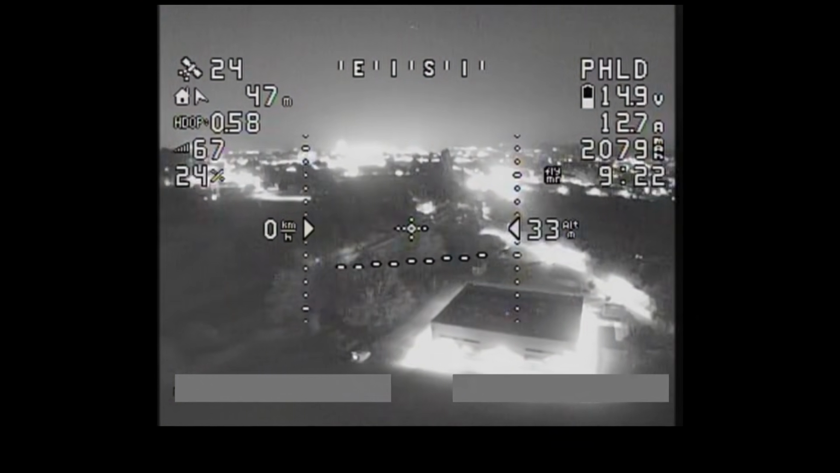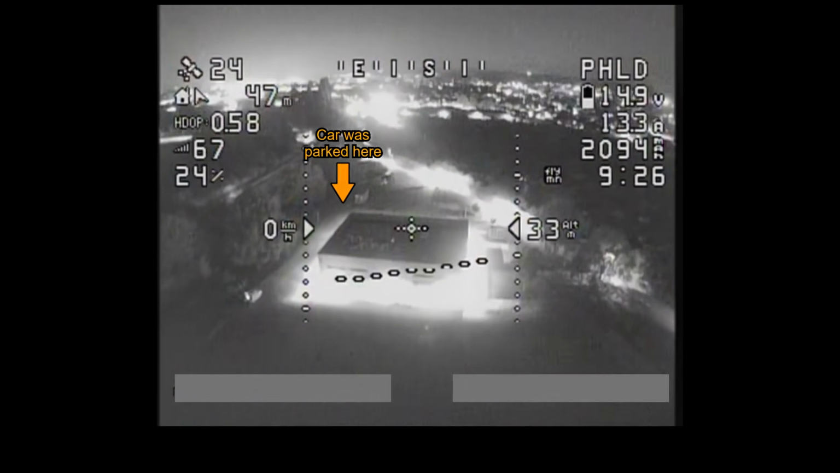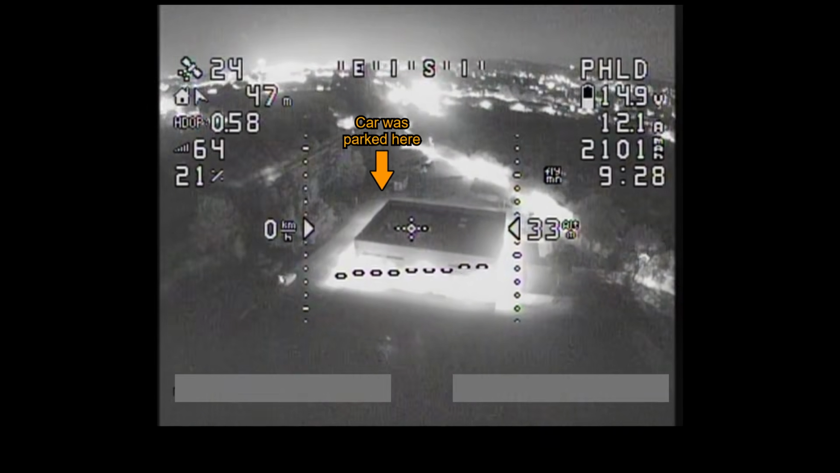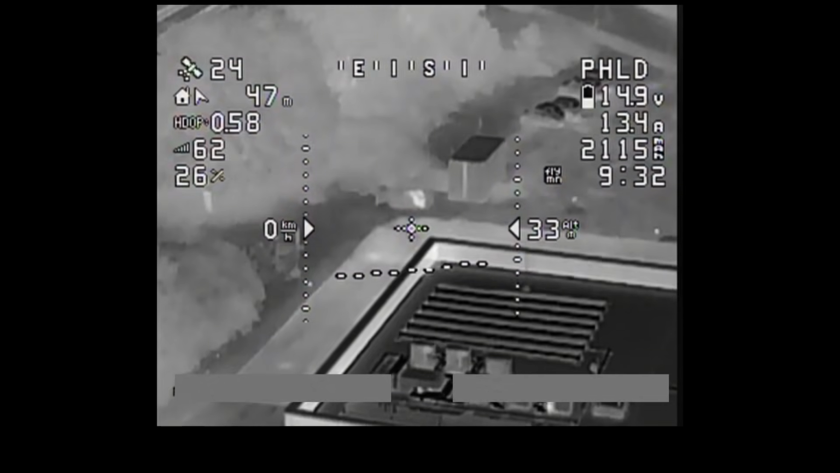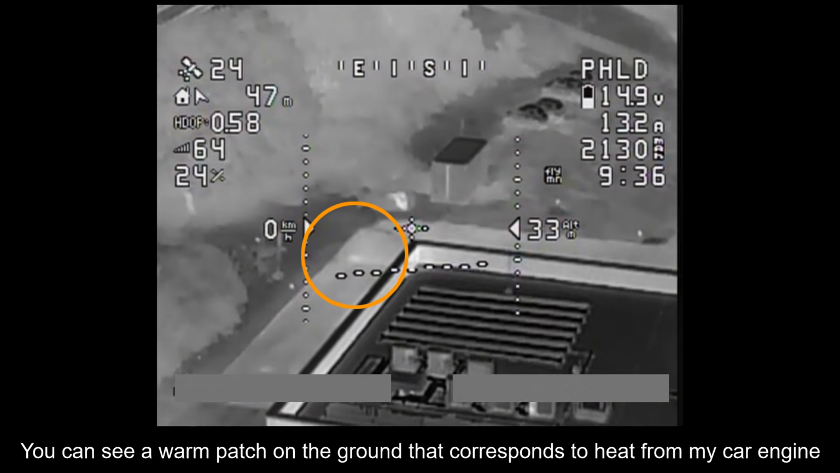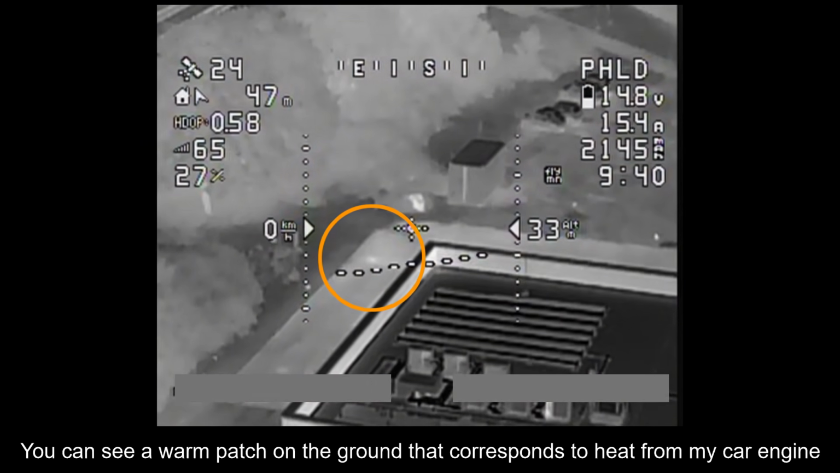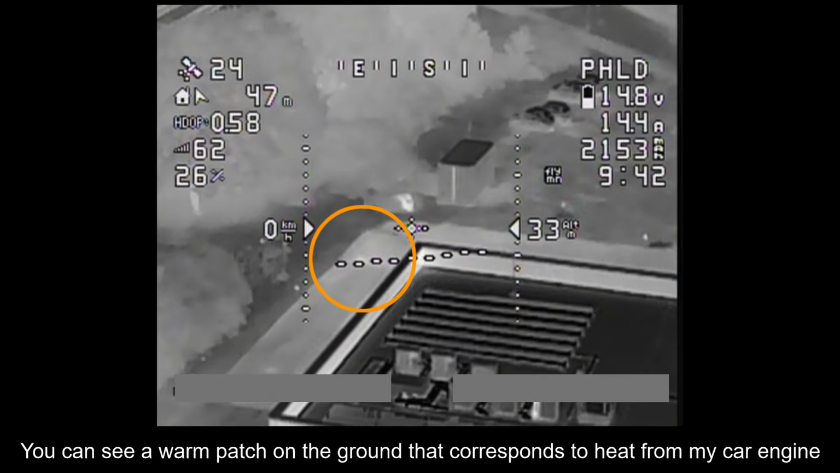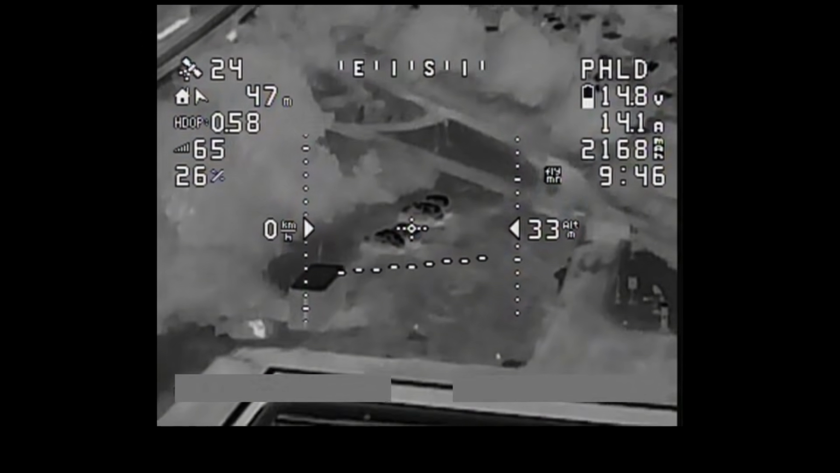So I'm interested to see if I can see anything down here actually, because I got here a little bit early, so my car was parked just above the crosshairs there. So I'm wondering if there's going to be a thermal signature. And yes, you can just about see it. There's a little bit of a thermal signature there. I'll have to put a little graphical overlay there to show it. But you can kind of make out a thermal signature on the ground there, which shows where my car was.